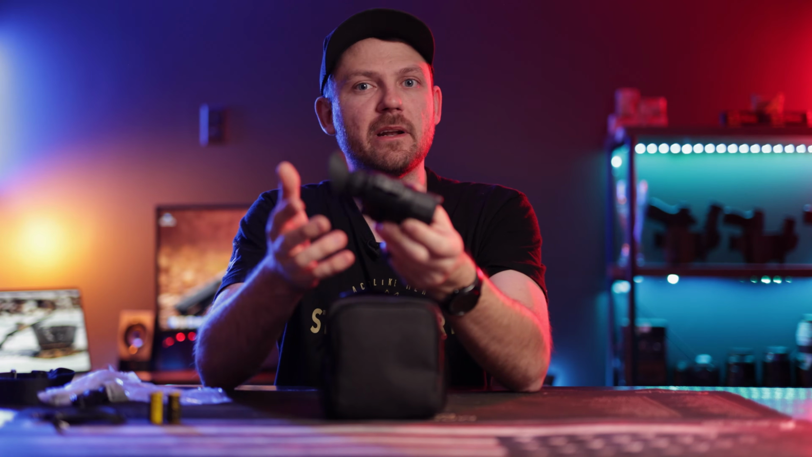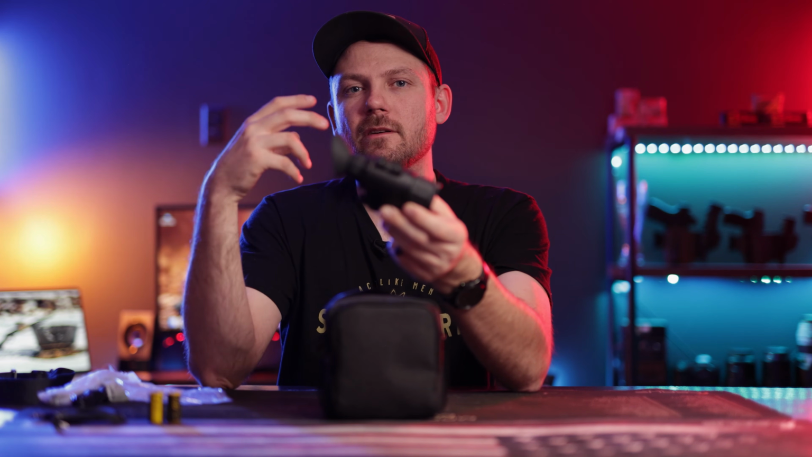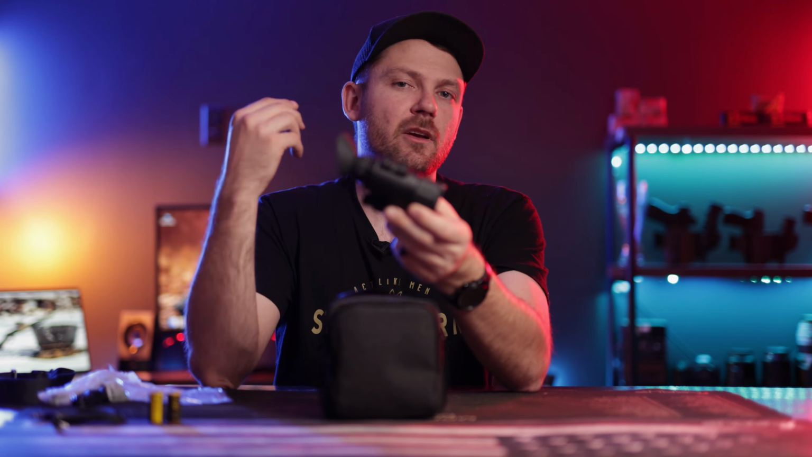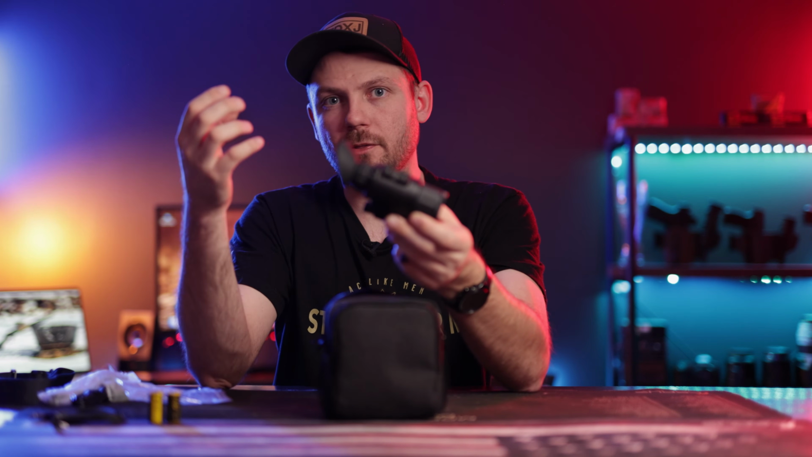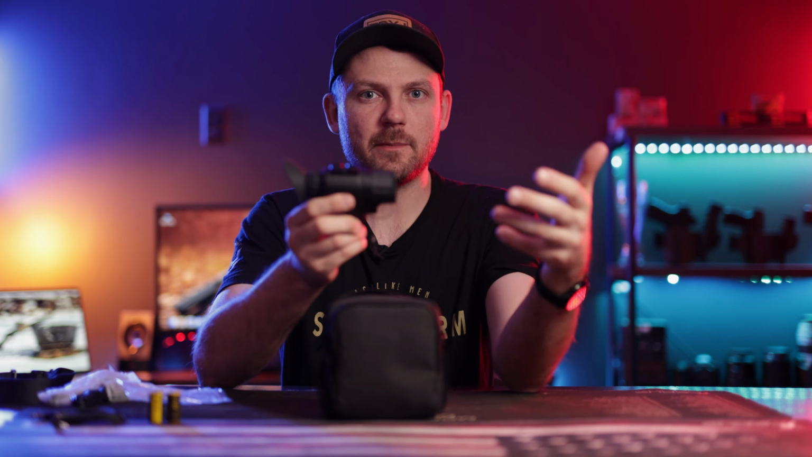You can run two of these together if you wanted to, just like a set of binocular night vision goggles, and you'll be able to navigate and have better depth perception than you would with running another typical handheld thermal. Now, thermal in general really kind of distorts your depth perception.